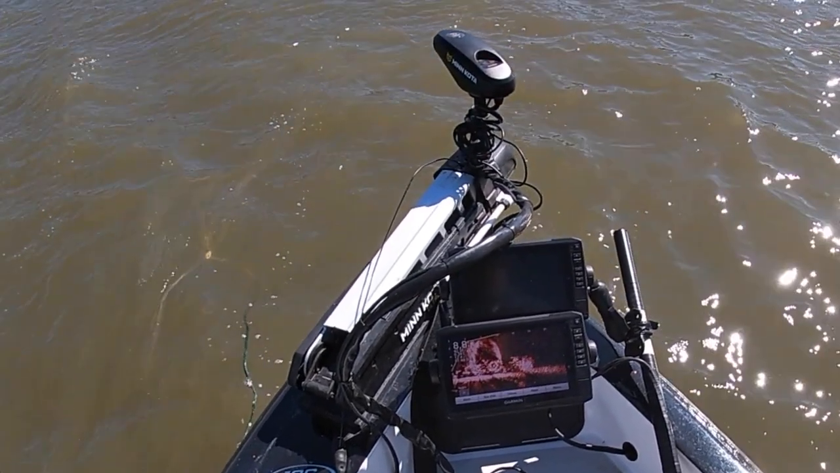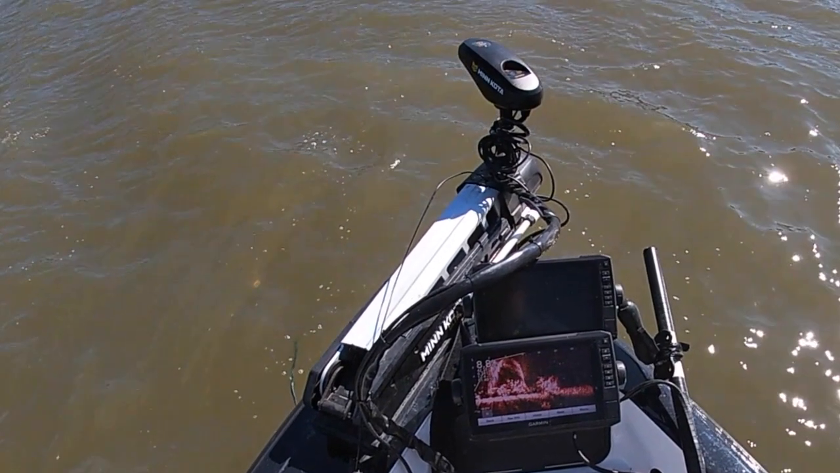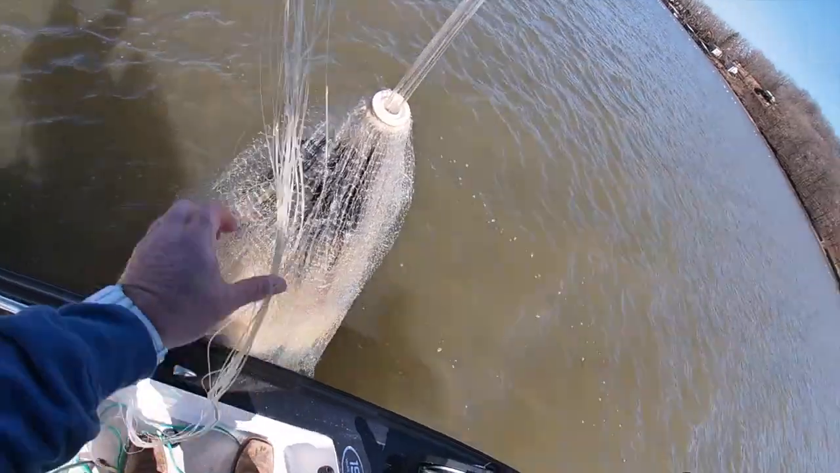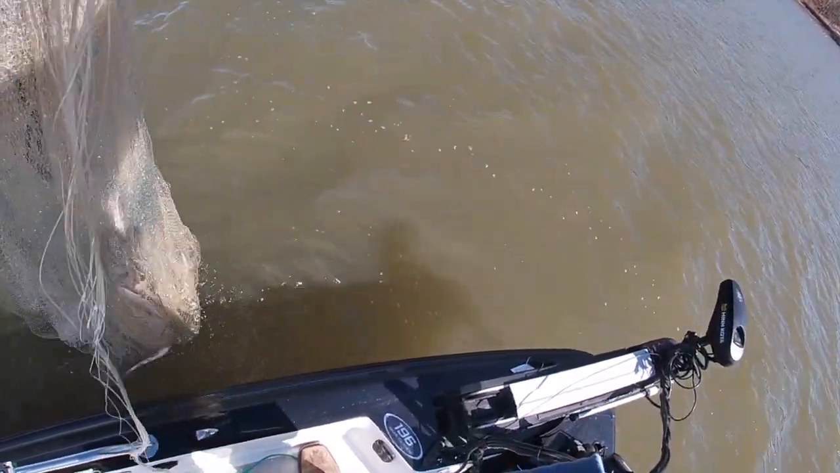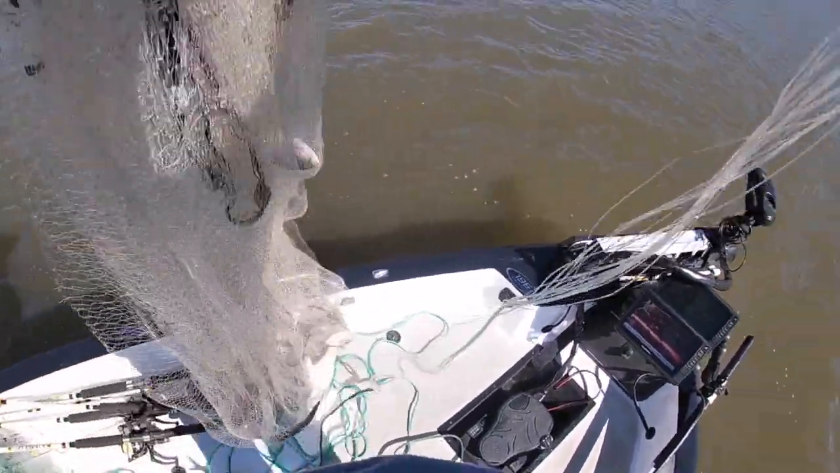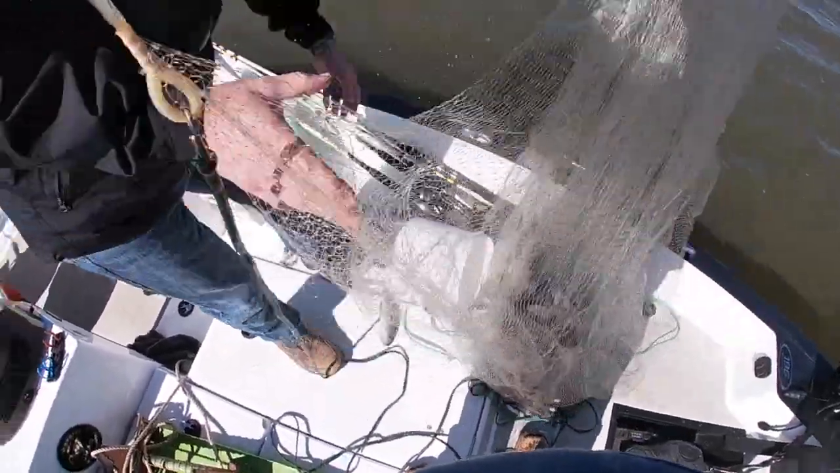So there are the shad getting caught live in that shad net, and I am telling you, if you have to catch shad a lot or you have to use a cast net a lot, you might want to seriously consider investing in this technology because it will make your life so much easier.